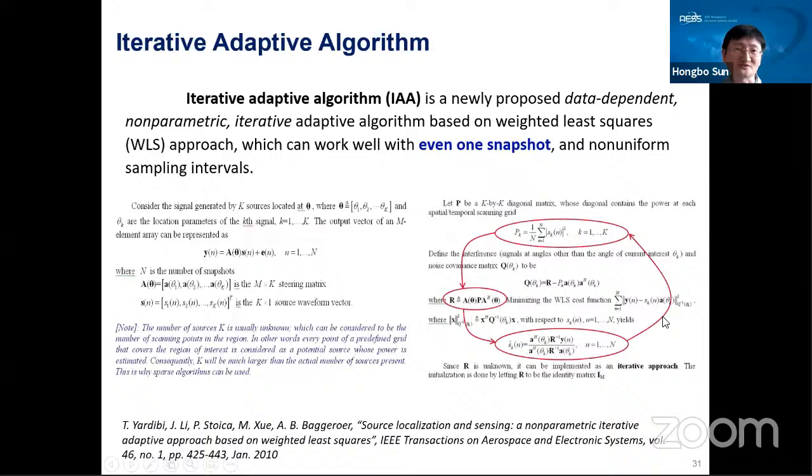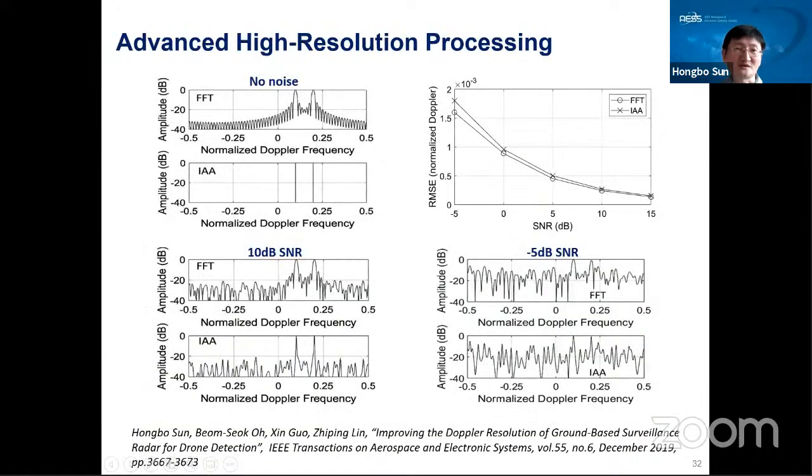Maybe I won't go through the mathematical details for this algorithm. Let me show some simulation results. For the top left, this is the simulation result for the ideal case, no noise. Now I simulate two Doppler signals. This is the conventional FFT spectrum. Then with this IAA algorithm, we have the two ideal Dirac functions, the impulses. This is the ideal case, no noise.